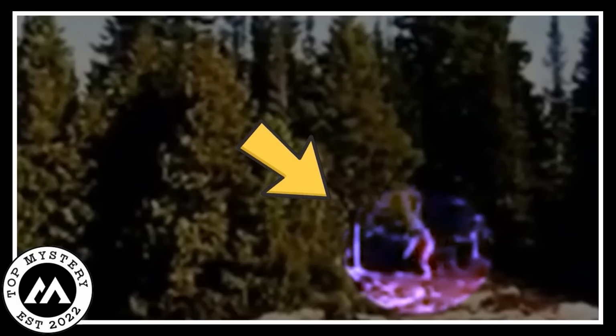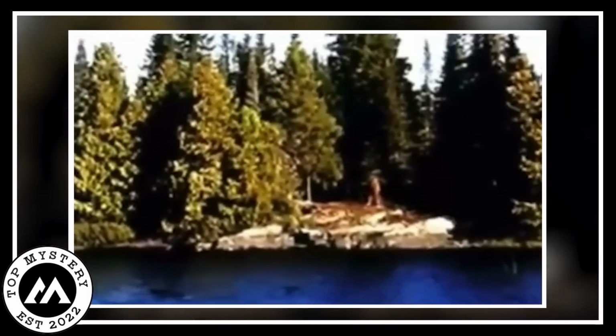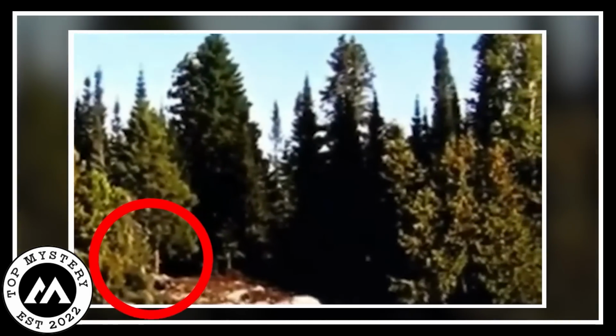The creature does not seem bothered at all. It's just doing its thing on the island, making the video even more intriguing. This kind of stuff is like a puzzle for people who study strange creatures and mysteries. The video has become a big deal in that world, and everyone online is talking about it.